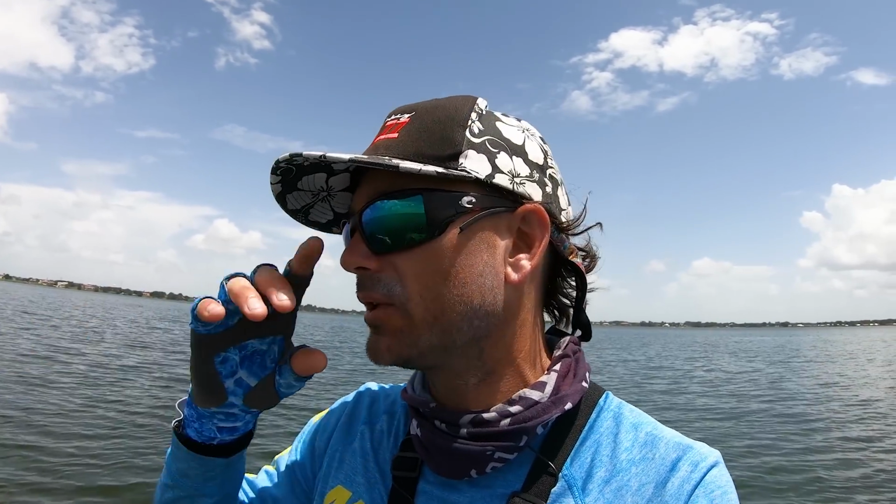So what we're gonna do is go through and throw some lures. We're going to scan some brush piles, and I'm going to show you a step-by-step analysis of these brush piles.